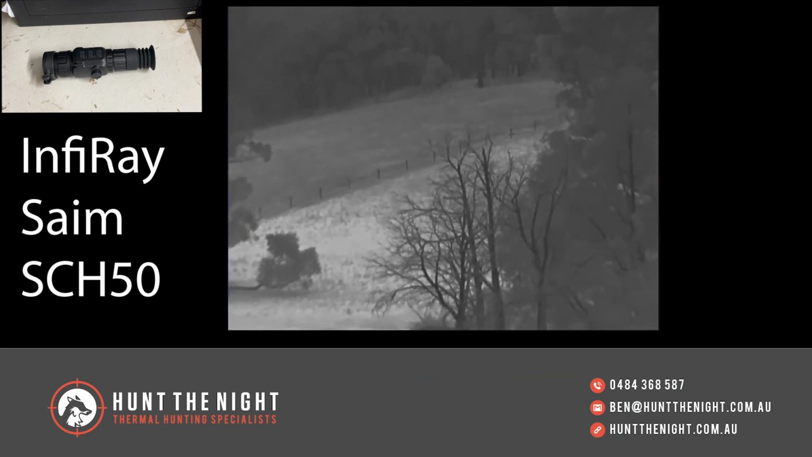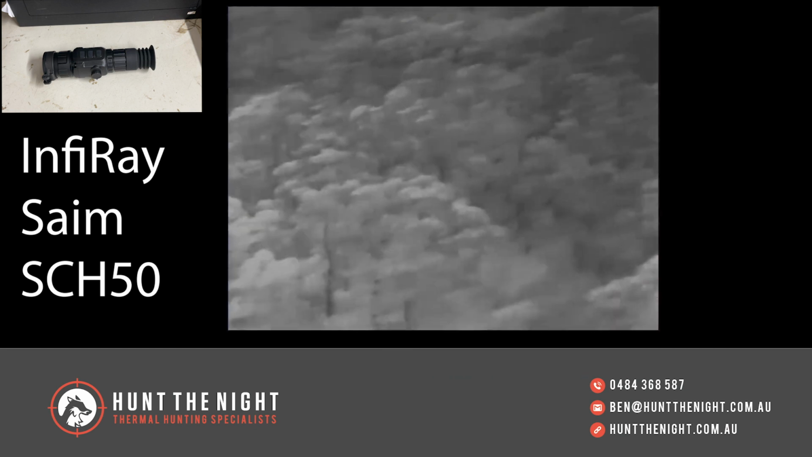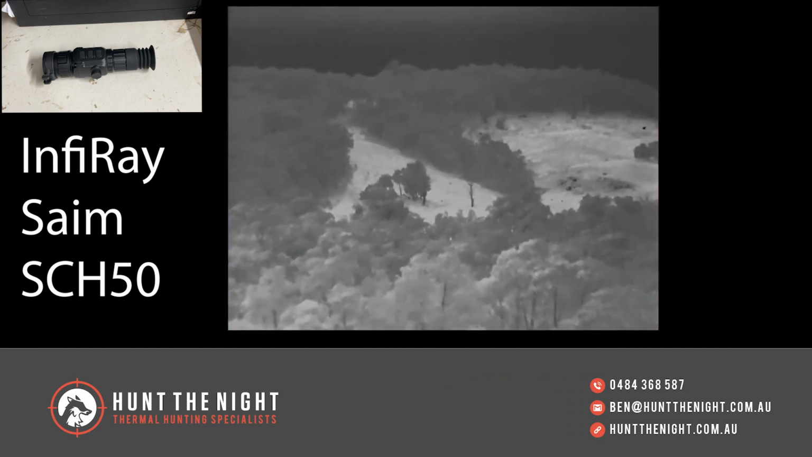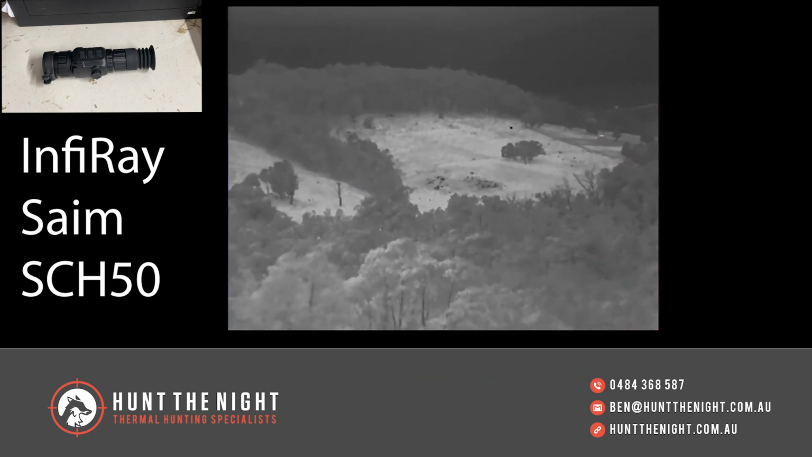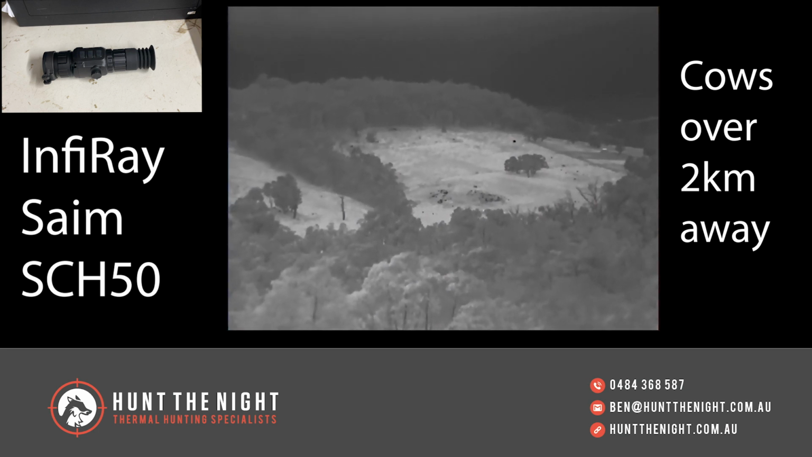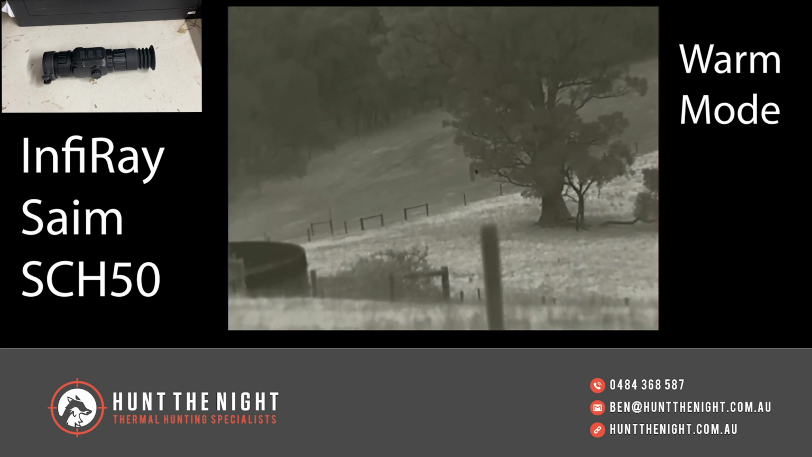It's also got the image enhance mode in there as well, and the picture quality on this is very, very good. One of the things I really love about this is you can switch it between cool and warm. I much prefer my scopes in that cool palette rather than a warm palette. I don't like that sepia type look. I love the black and white type look. It's a very cool device.